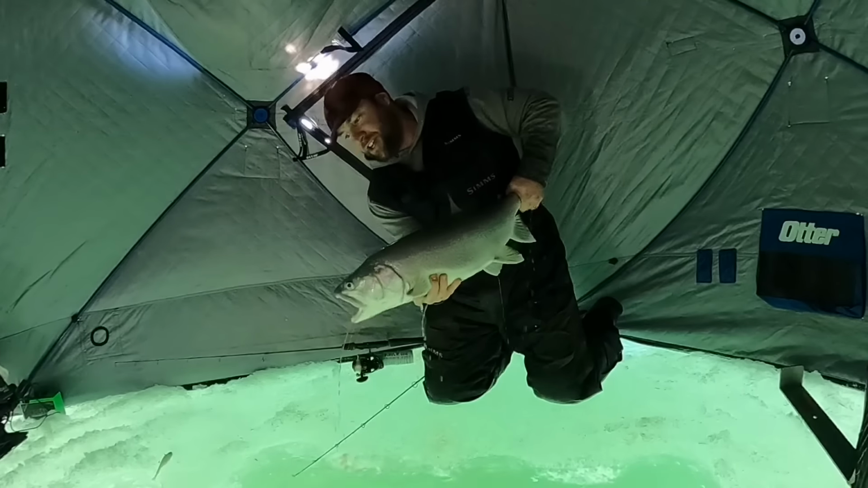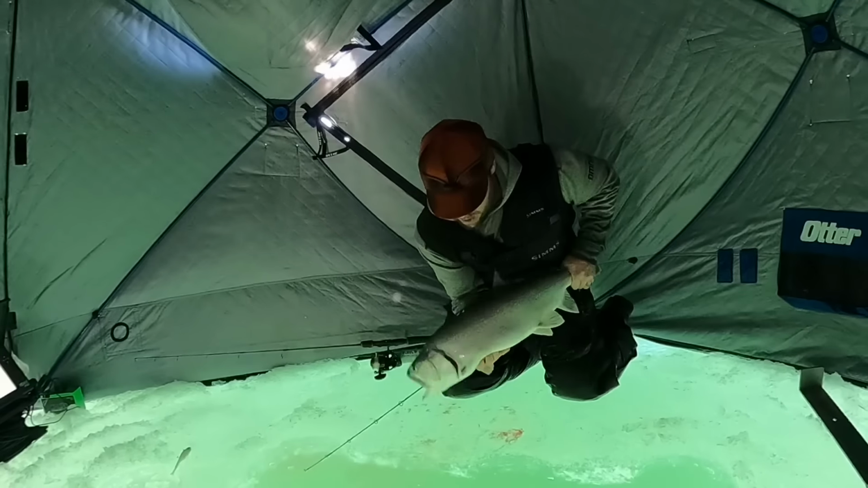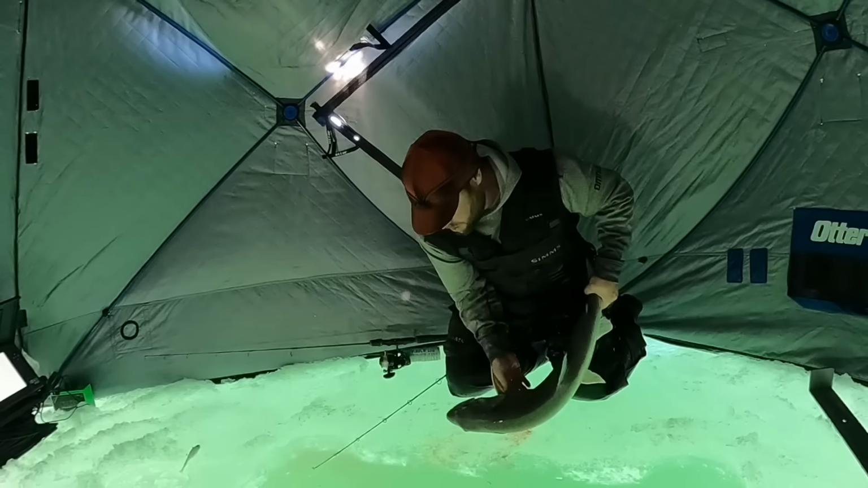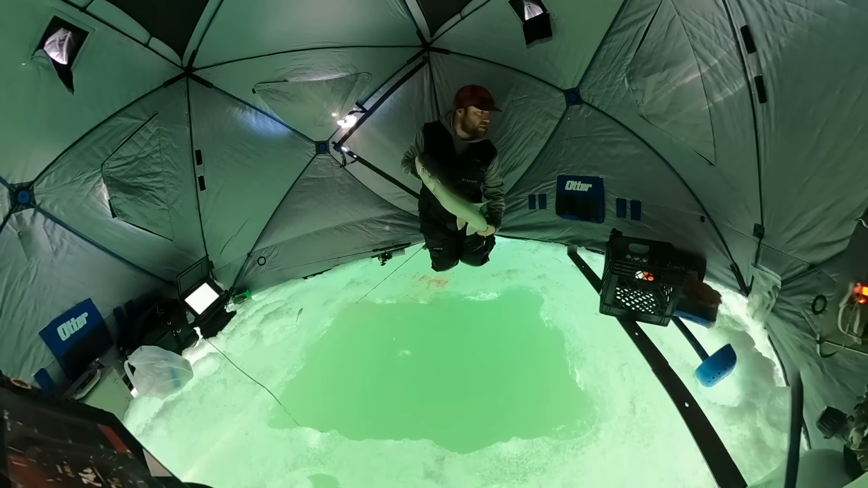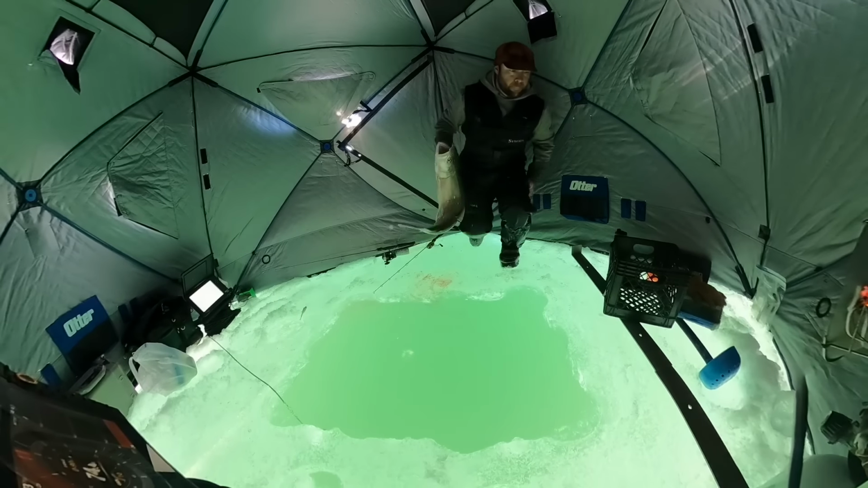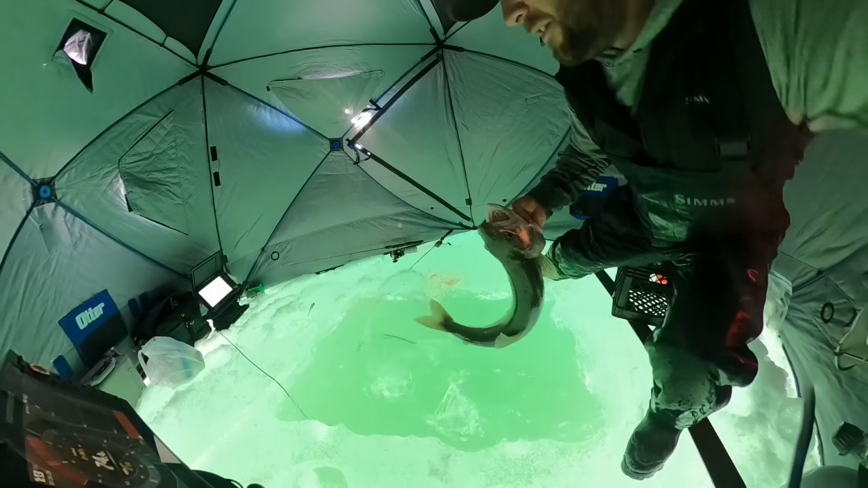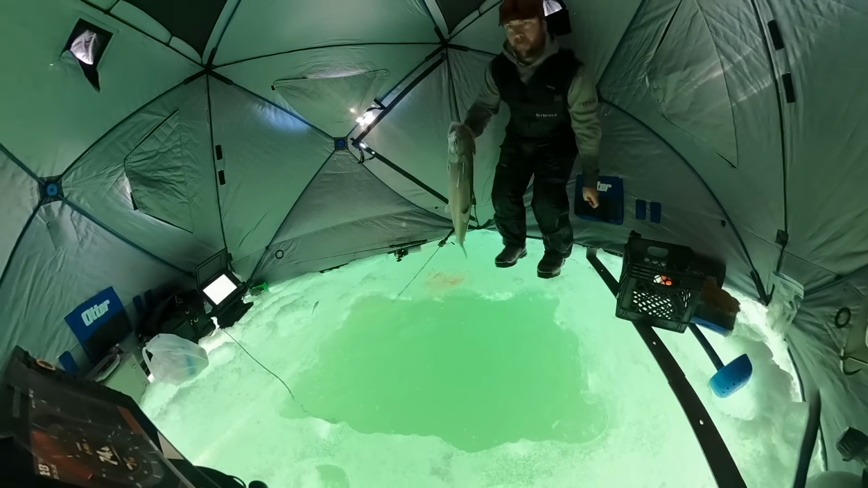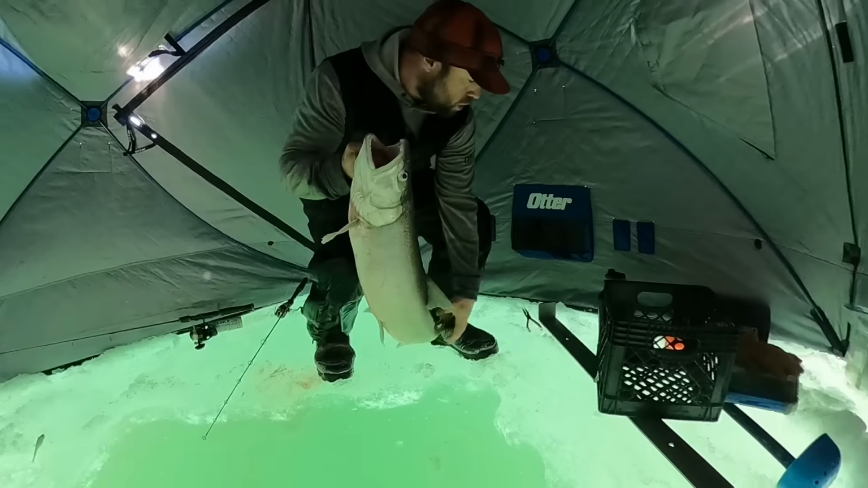Oh my gosh. Choke the Simcoe. I'm gonna have to get her off in a hurry here. She's bleeding a little bit. Man, she just devoured it. Simcoe 75 heavyweight. Down the hatch. Man. Whew.